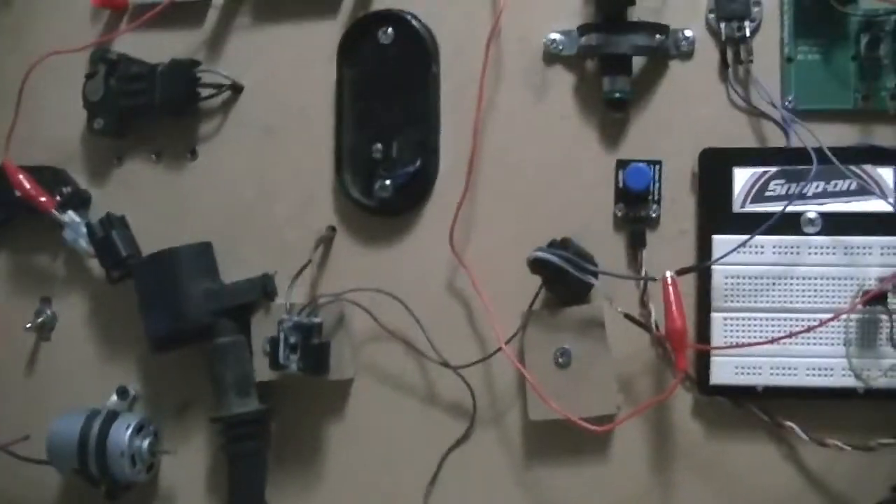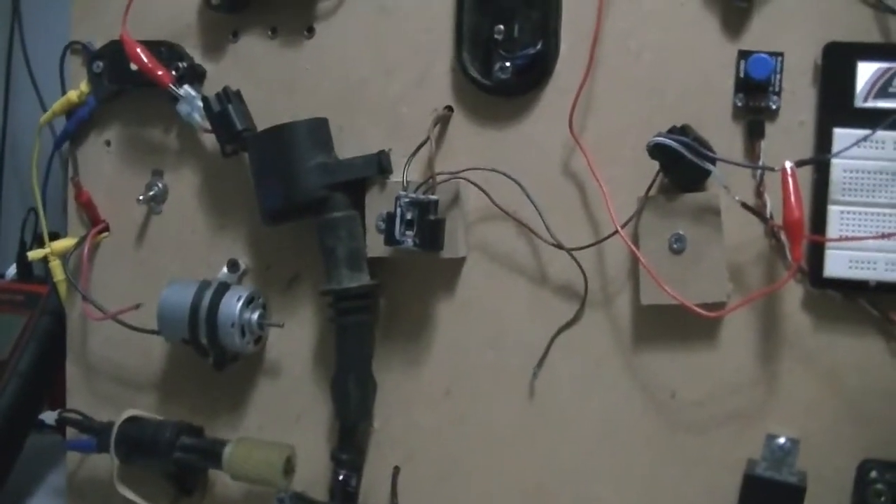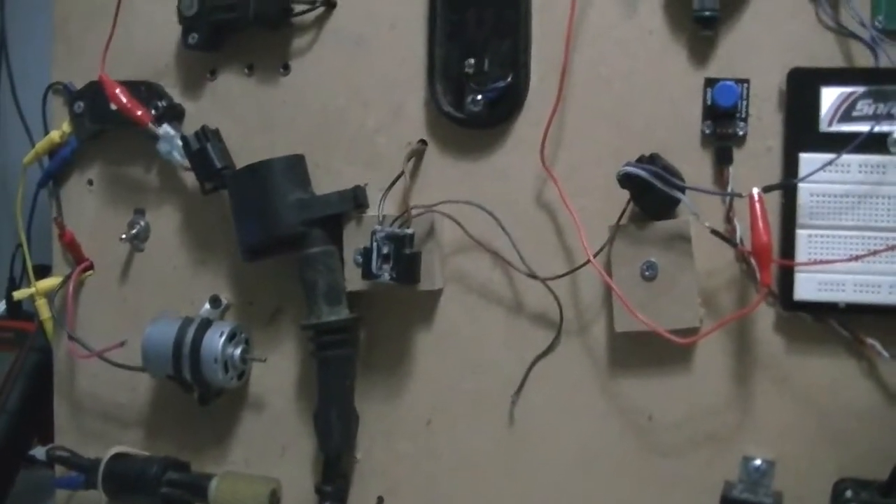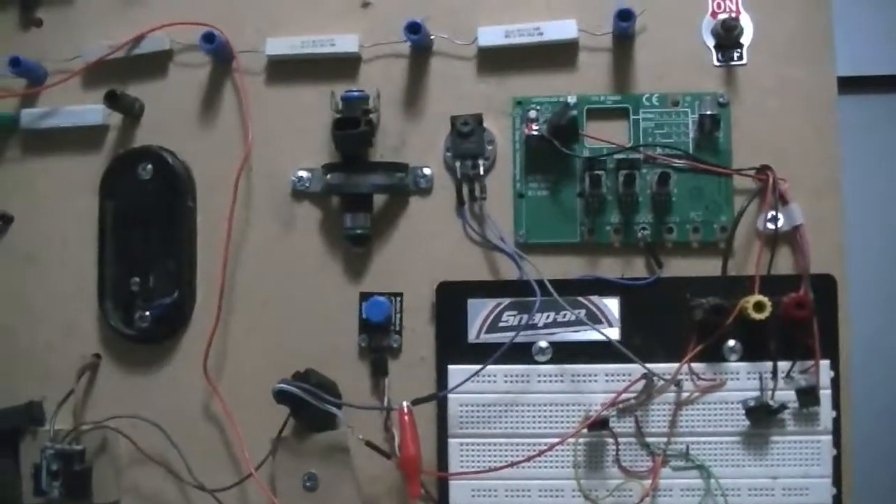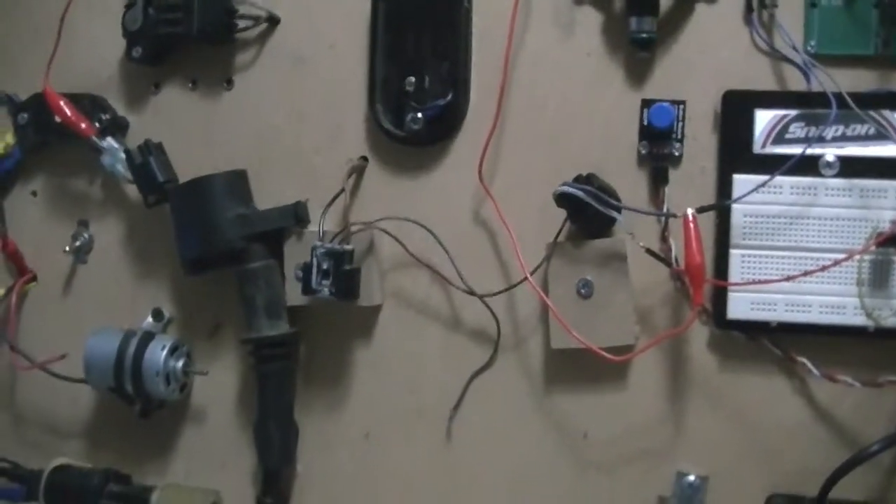So you can see that thing's firing pretty good. I was thinking about making a fuel injector and coil driver like what you see here, see if I couldn't sell it with my Snap-on buddy. And you guys that are techs, is that a tool that you would like to have? The ability to drive coils and injectors and just make sure they're good?